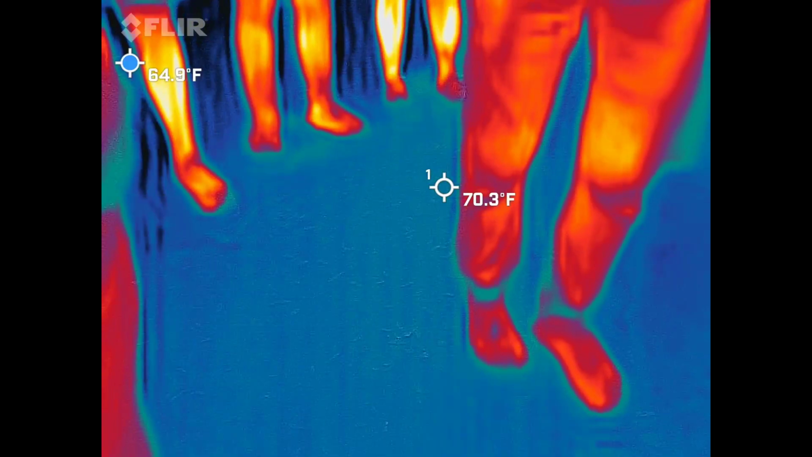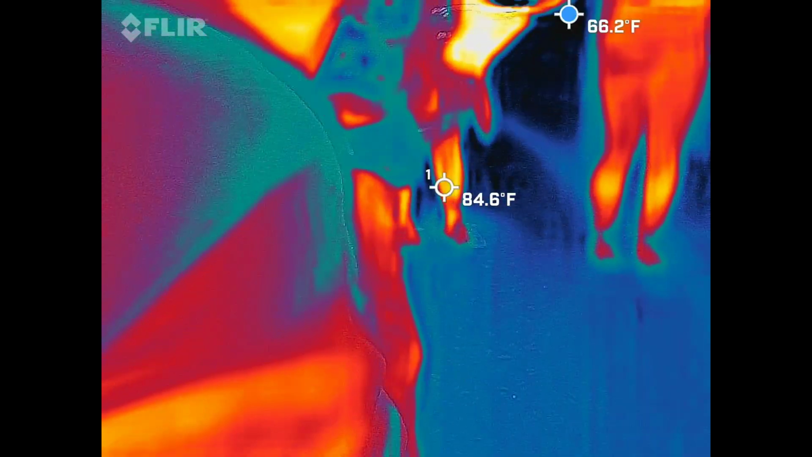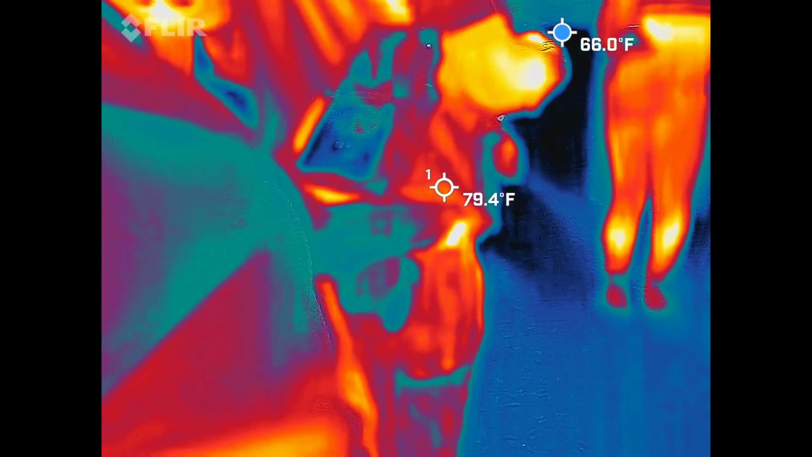Ew. Yeah, super creepy, right? I don't like that one. I don't like that either. This is actually kind of a really pretty scene. The ballet one? No, the snowy. Oh, yeah, that's actually a pretty little scene.